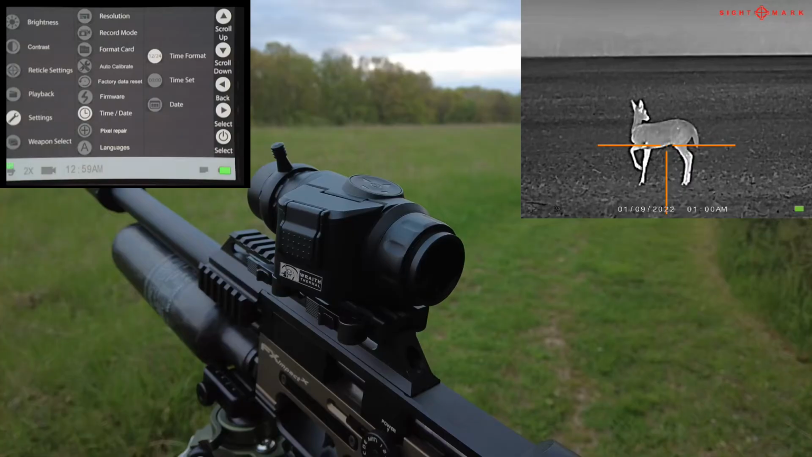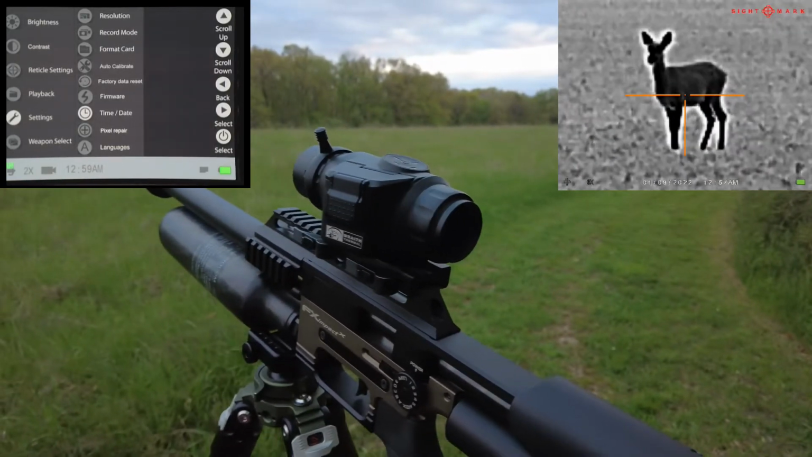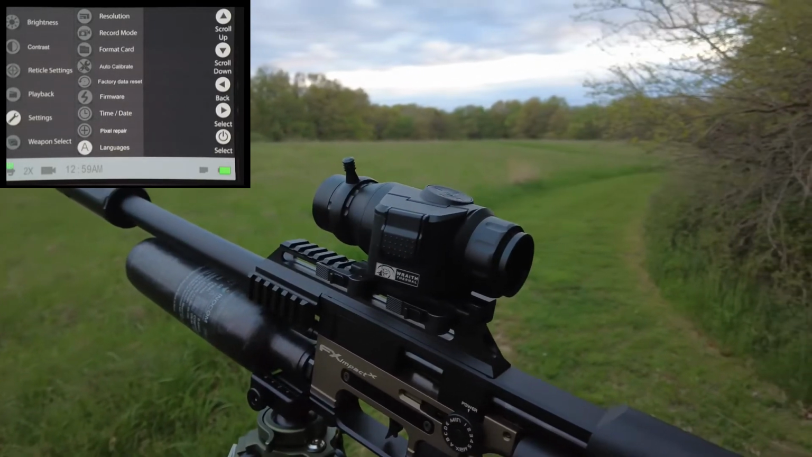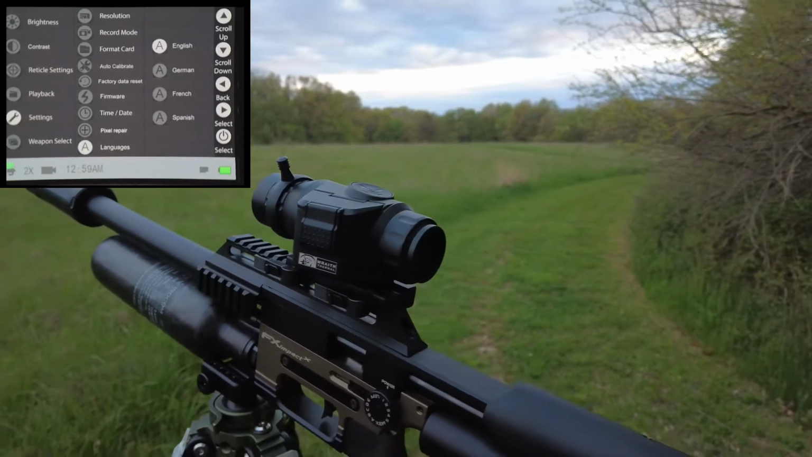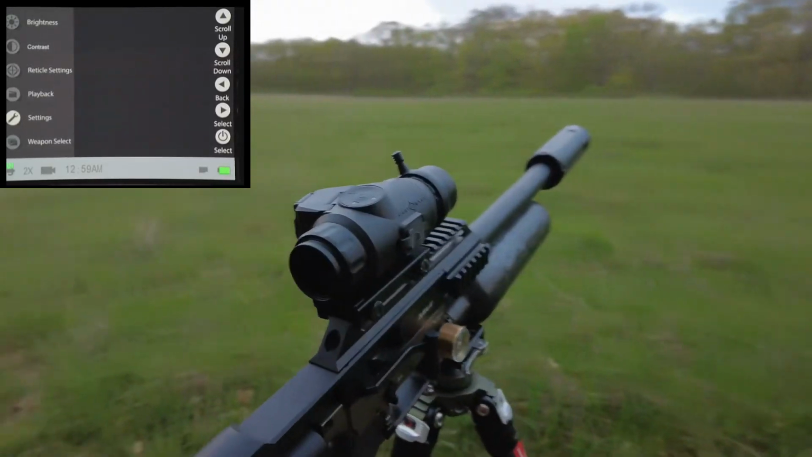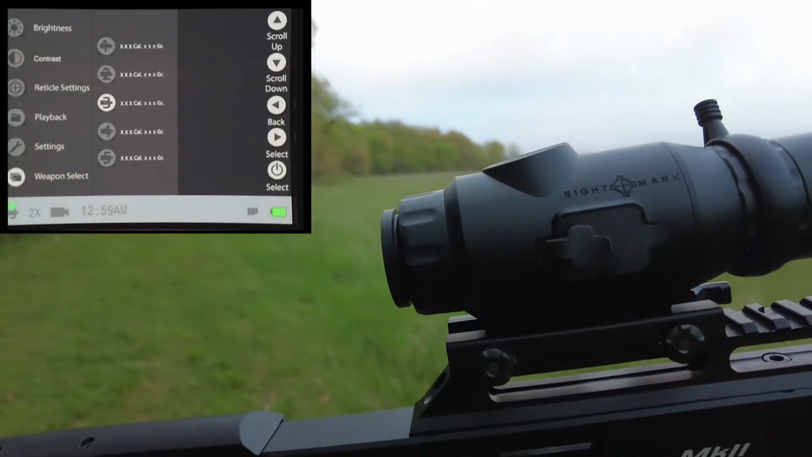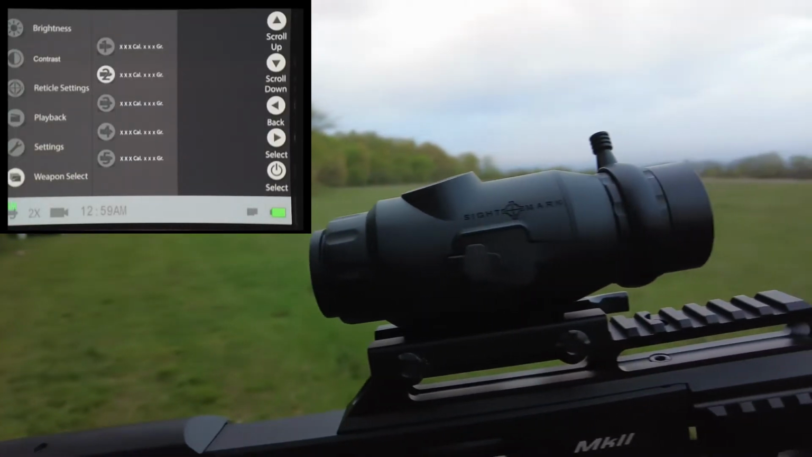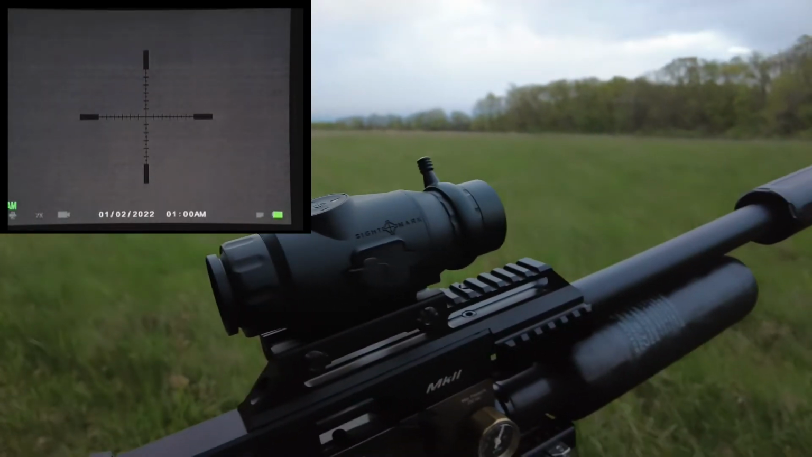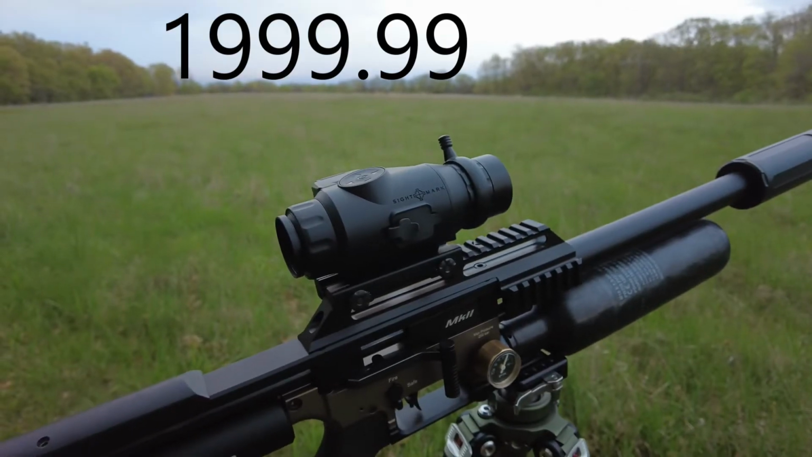You can set 5 weapons profile choices. That's going to let you run on different guns and or different load combinations, things like that, and switch between zeroing points and really extend the functionality really well. It's a really little compact, well-designed device. But all in all, the performance of the thing is really good. As of right now, this thing is just now debuting.